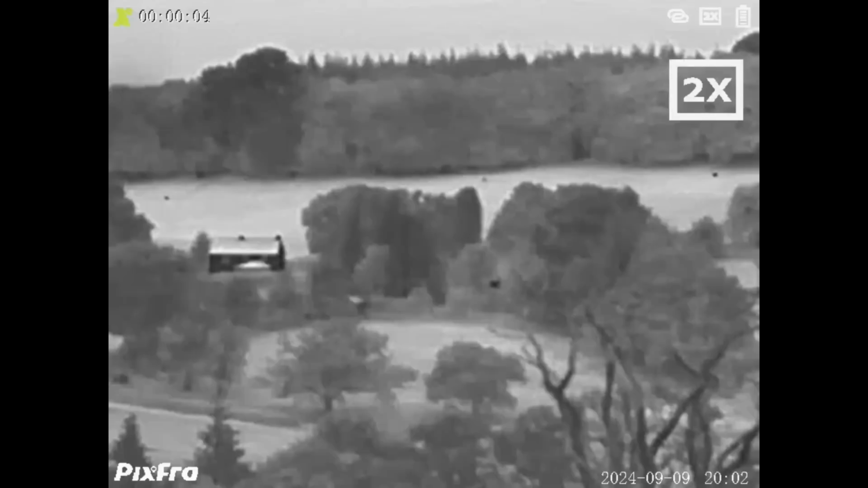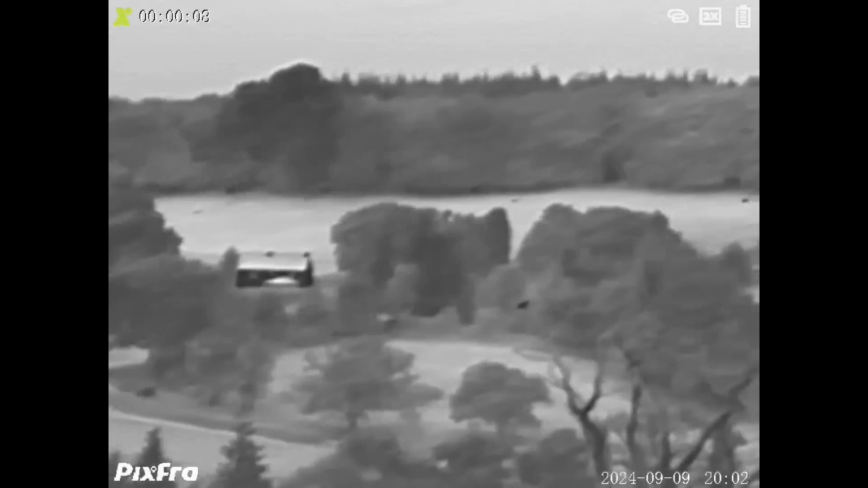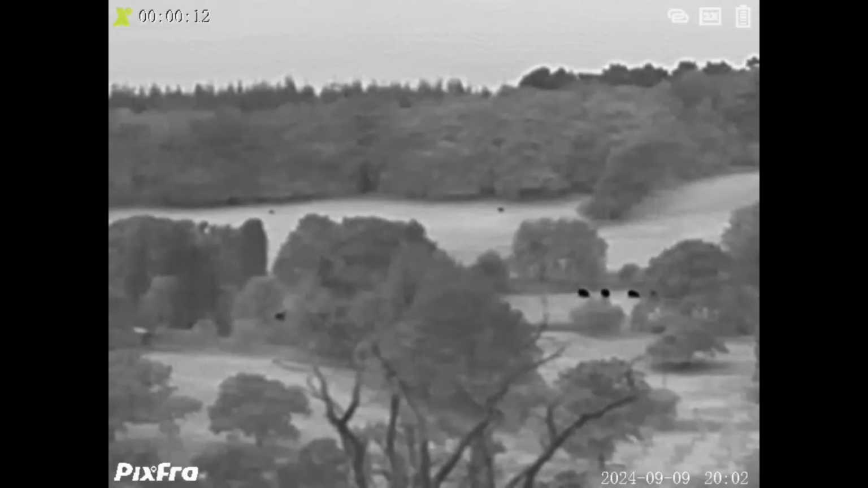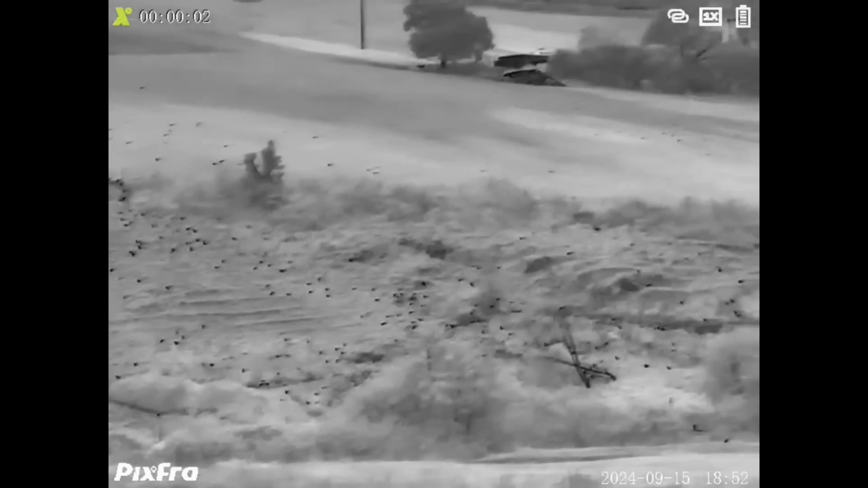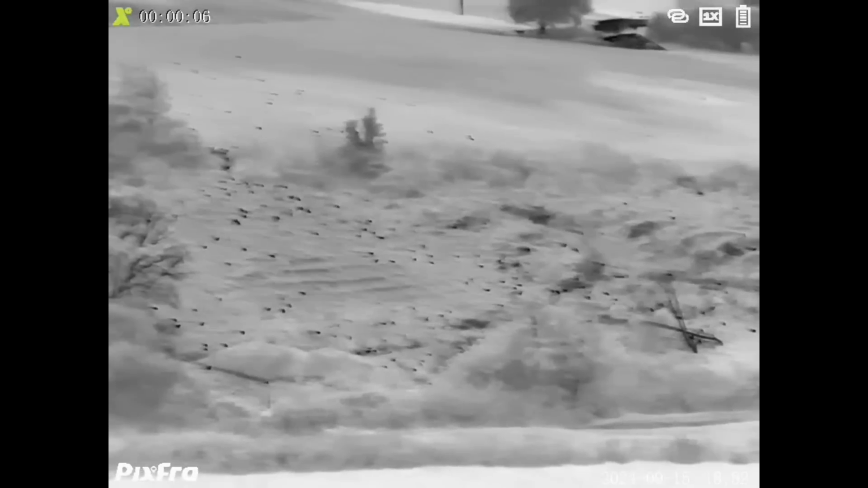Please excuse my not very steady hand, but we've got 3 deer here which were migrating from a neighbouring ground down into the cover crop. We'd always thought that the deer were coming up through the wood, and it's interesting to see we do have some coming down too.